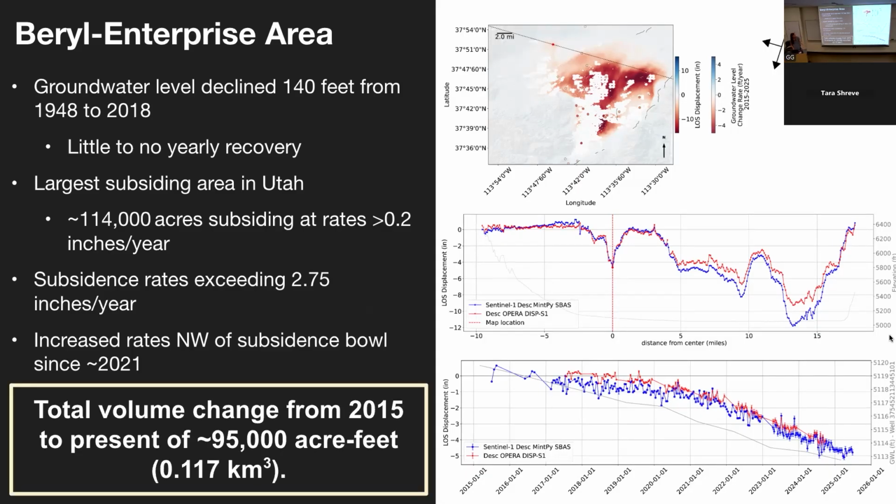We estimate the total subsidence volume change over the past decade in this location, and we calculate about 95,000 acre feet of volume change due to subsidence, which corresponds to about 0.117 cubic kilometers.